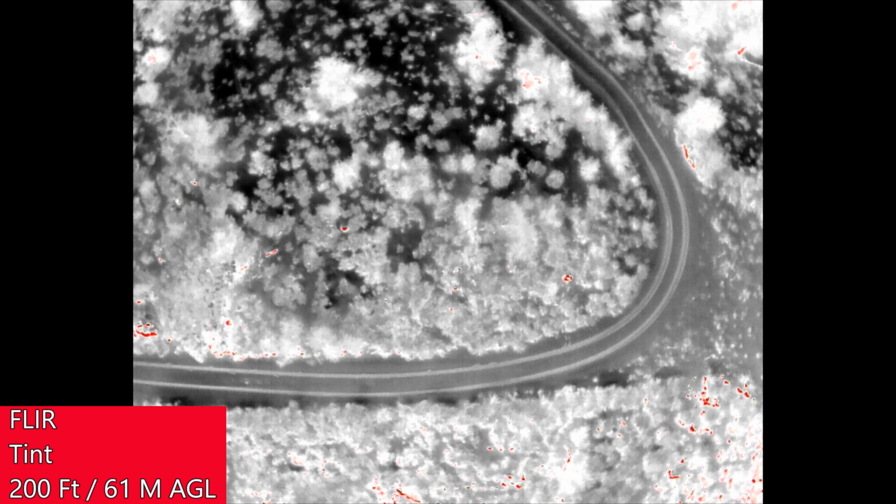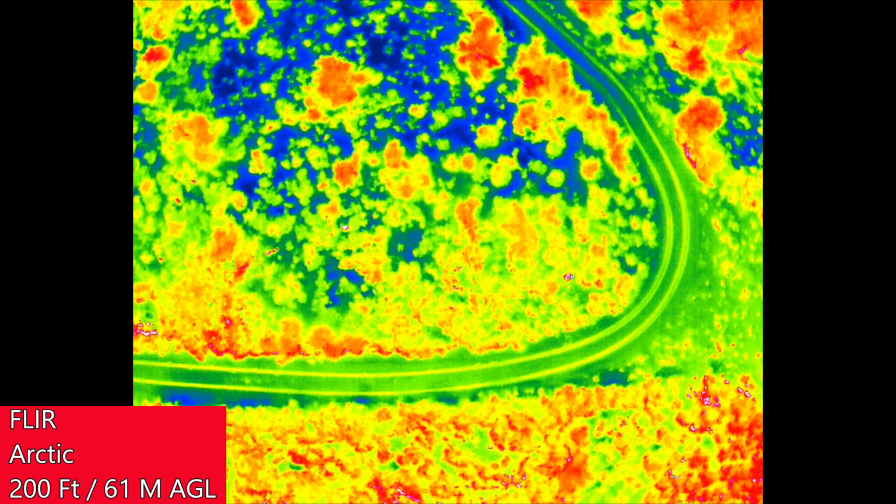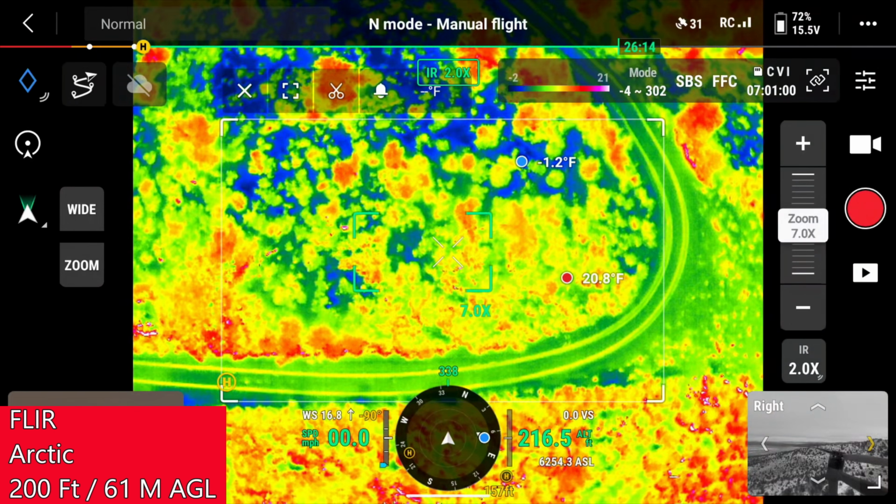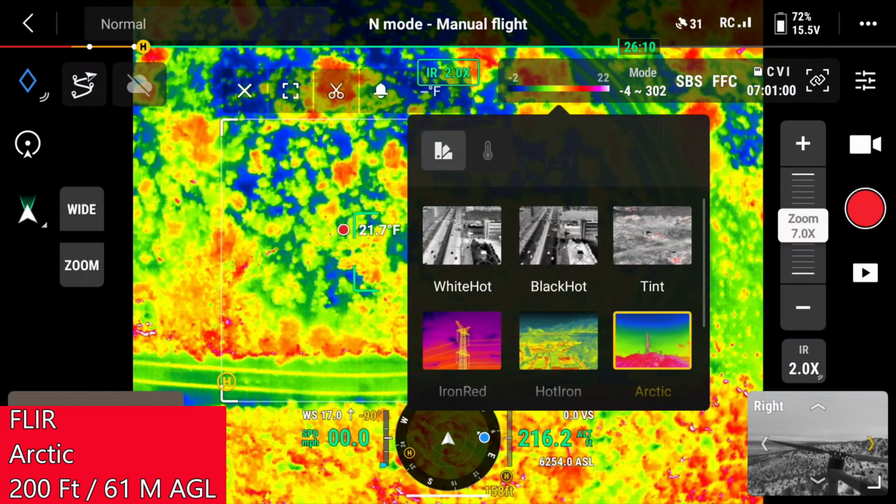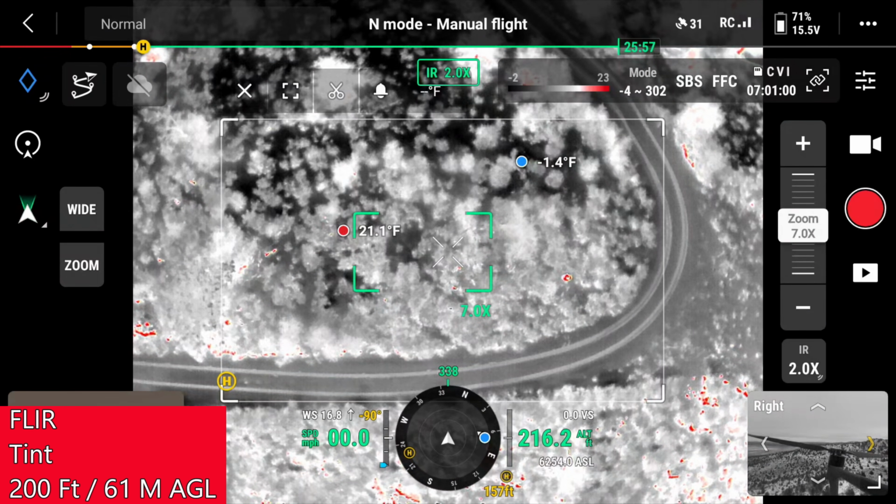However, there is still a lot of thermal scatter on all of the rocks and certain points in the whole map that makes it so I can still blend in fairly well, except for something like Arctic. And then we have the screen capture right here, where you can see as I swap between the different modes, even the autonomous sensor has a hard time picking out exactly which spot is the hottest, me or some random rock laying in the middle of the field. I found that to be very interesting.